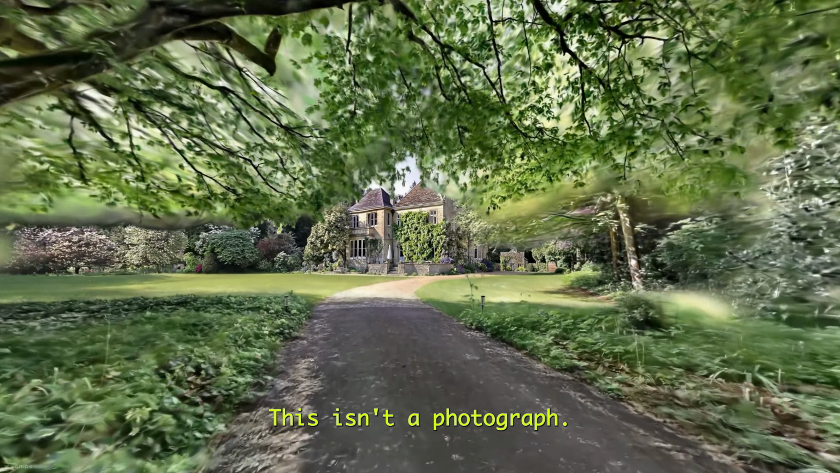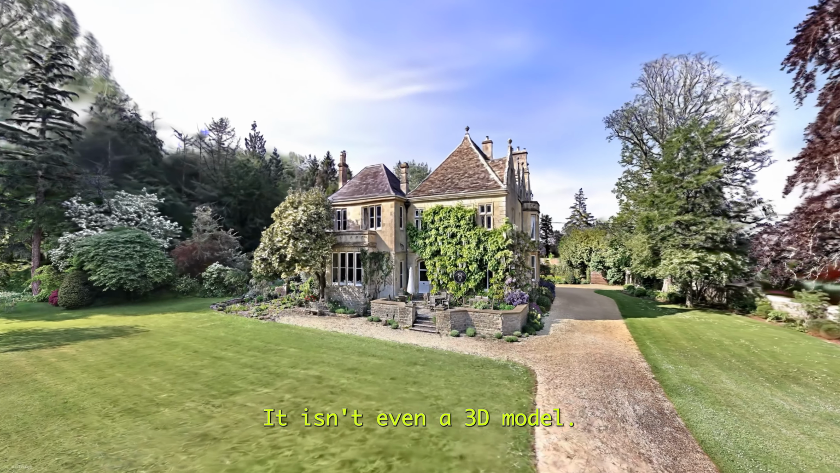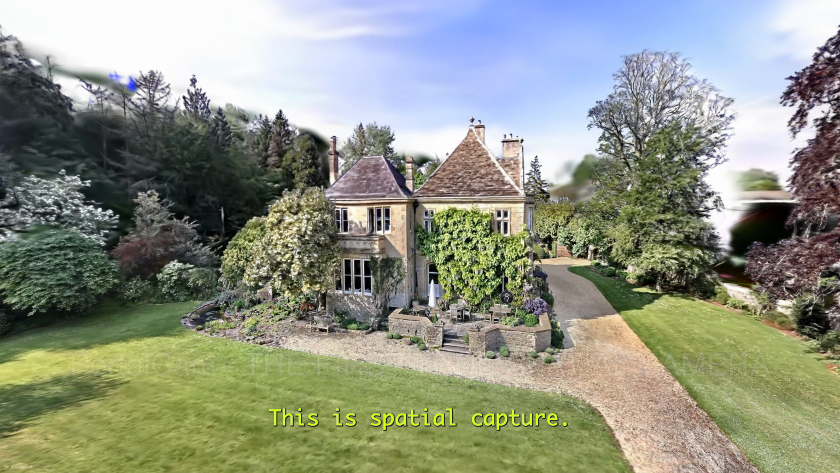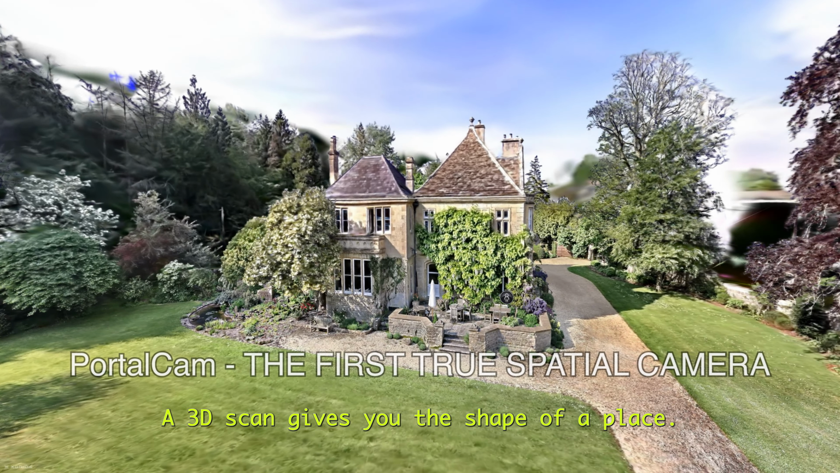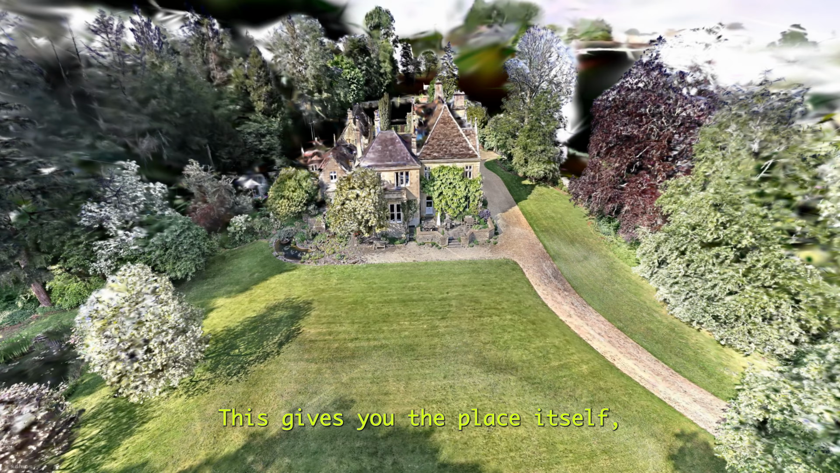This isn't a photograph. It isn't a video. It isn't even a 3D model. This is spatial capture. A 3D scan gives you the shape of a place. This gives you the place itself.